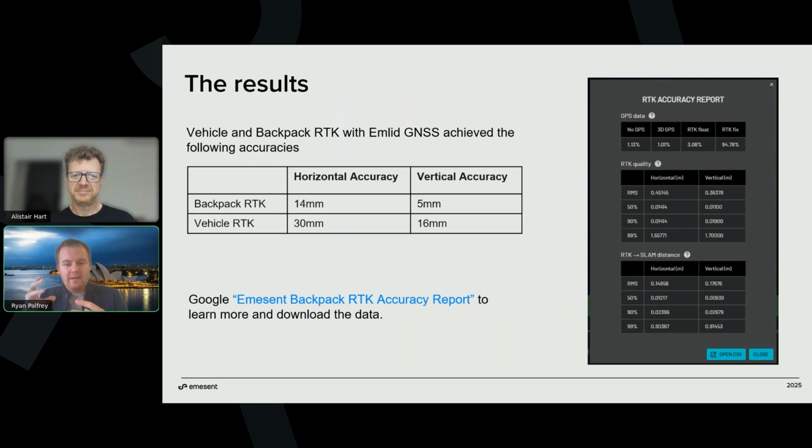So we take the data from the Emlid about the RTK quality over the course of the scan, and we then report that back to the user so they can understand the RTK quality that they had during the scan and then what they can expect in terms of overall accuracy. But of course, that's not the same as validating it against control, which our users often do.